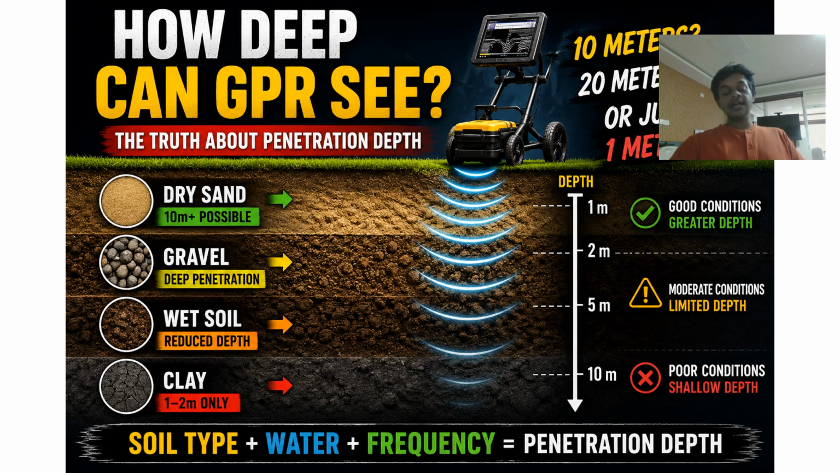As a result, the signal becomes weaker very quickly in clay, and in dry sand it is not absorbing anything, so the radiation will stay strong for a longer depth, like 10 meters, for example. In some clay-rich environments, the penetration will be limited to only 1 or 2 meters. So the same GPR gives you a different result in dry sand and a different result in clay. This is the first factor.